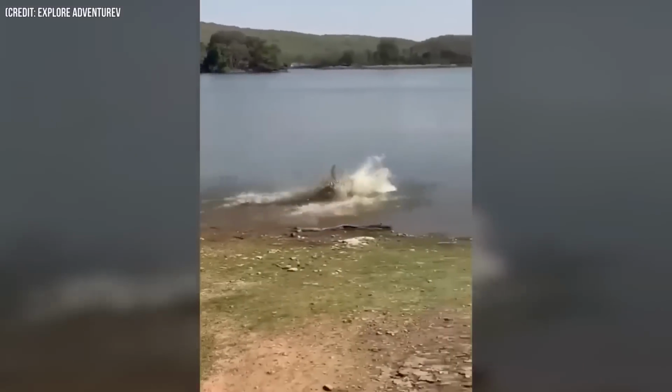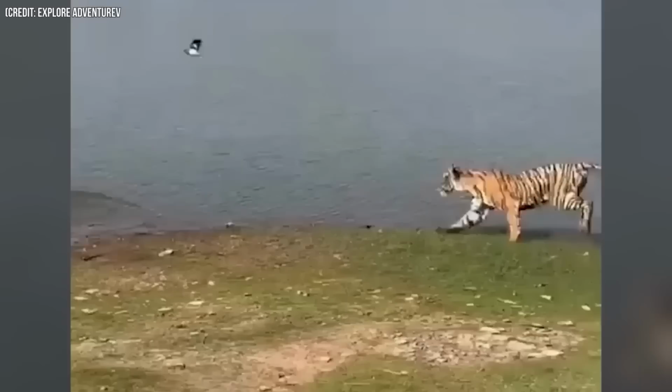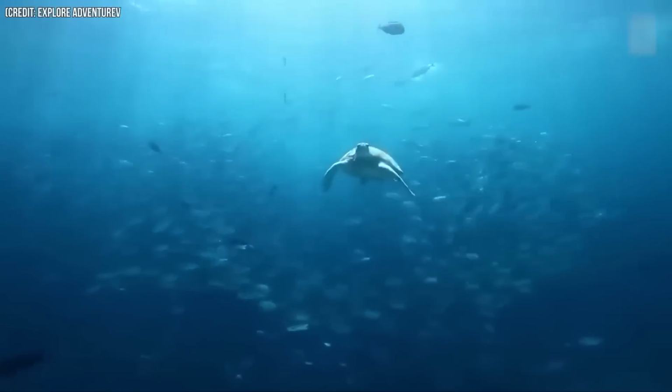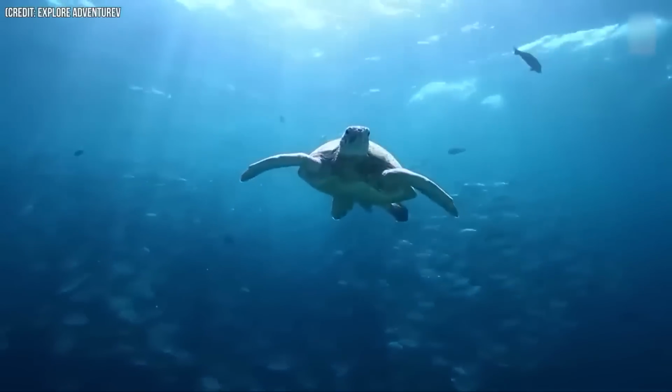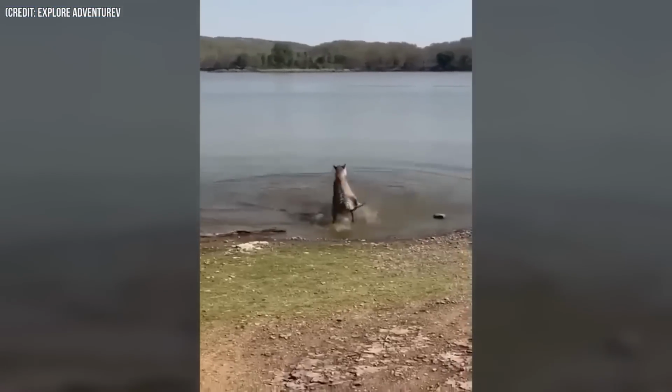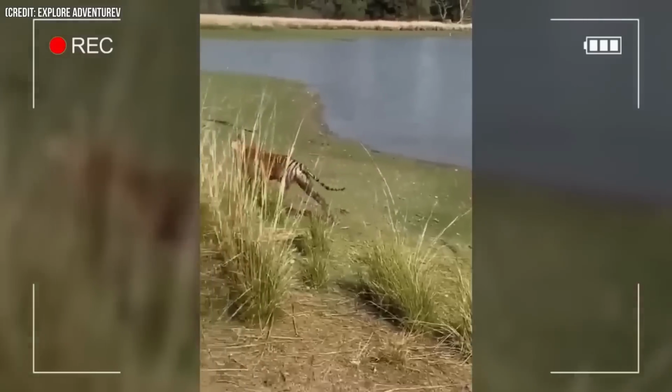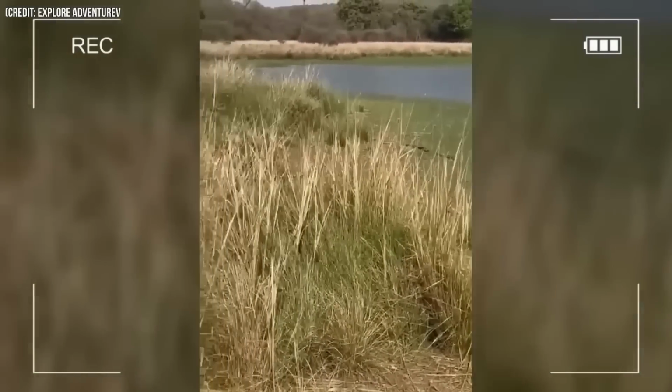Number 21. Tigers are carnivores that take advantage of any food opportunity. They'll eat almost anything they can catch, including turtles. Now, turtles aren't their top choice because of their tough shells. Tigers usually prefer larger prey like deer, boar, and sometimes even smaller elephants. But this particular tiger must be really hungry.